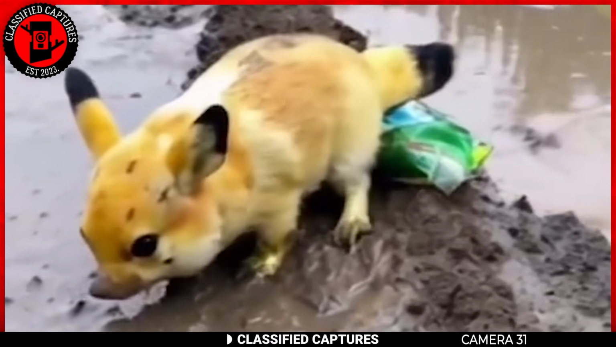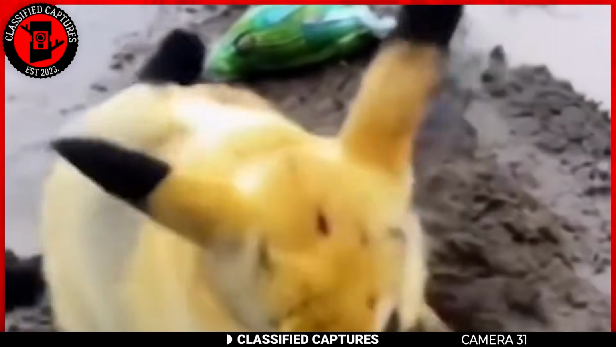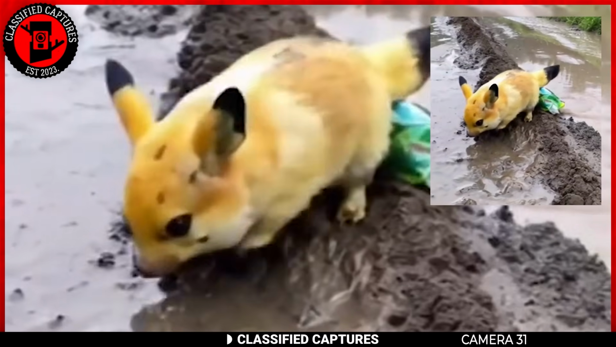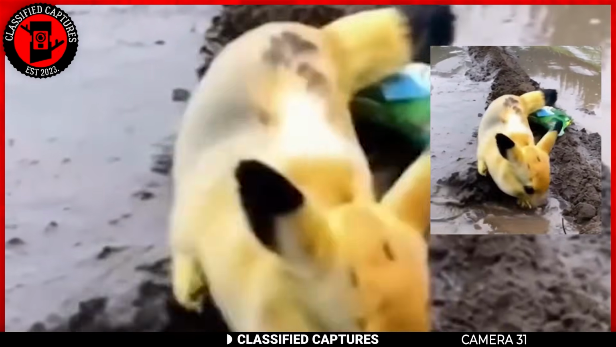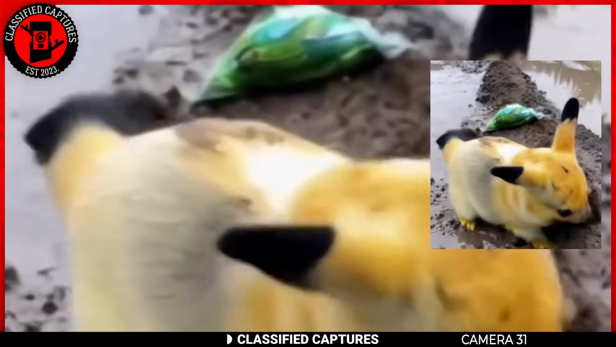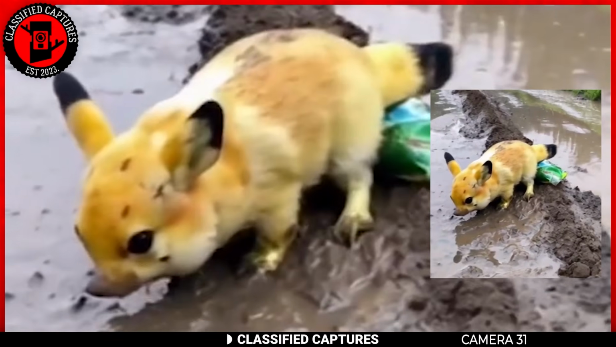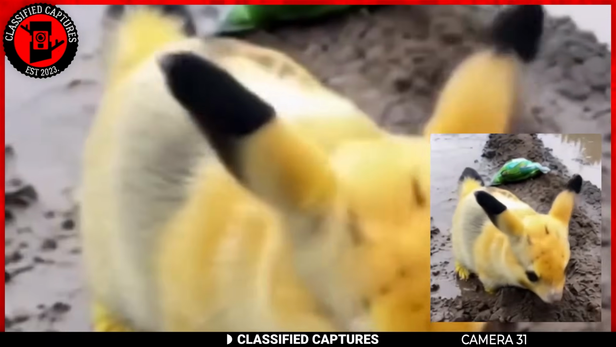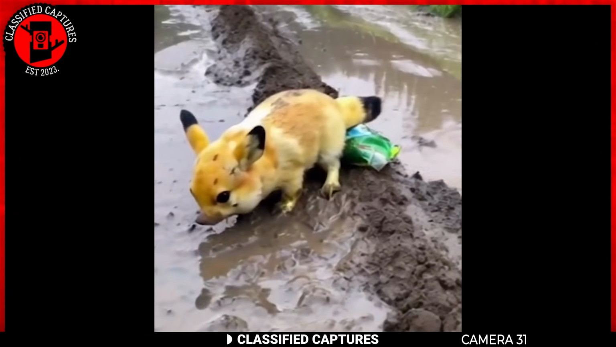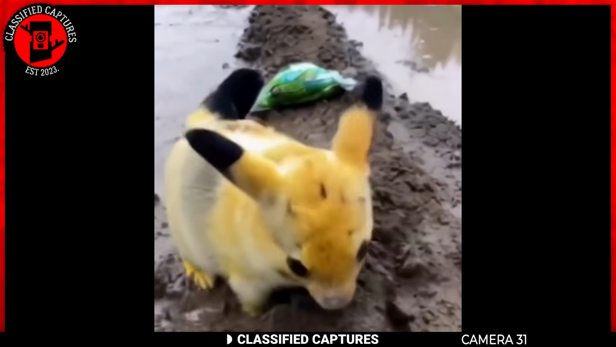With its vibrant yellow fur and those distinct black markings, it's easy to see why people are calling it a real-life Pikachu. Nature is full of surprises, and we've seen animals with unusual colorations before, thanks to genetic mutations or selective breeding. There are species of animals, like certain rodents or marsupials, that might develop unique color patterns that resemble our beloved Pikachu. However, the chances of finding a naturally occurring animal with such precise coloring and markings are incredibly slim. So the big question is, is it real or AI generated?